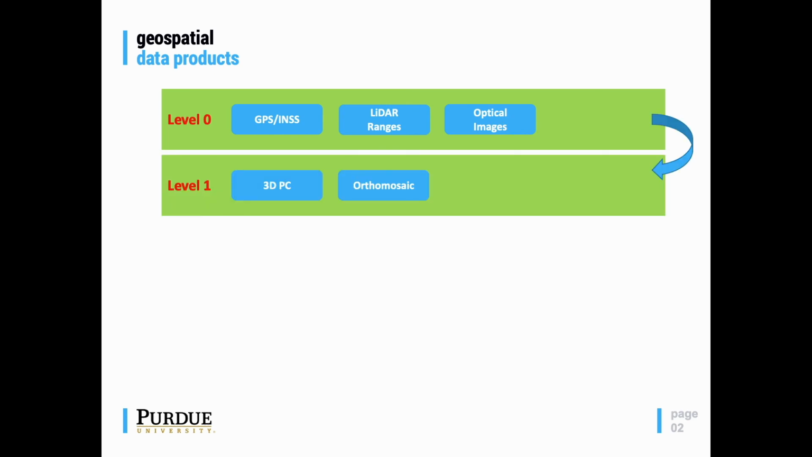Level 1 data products are ones generated from the Level 0 data product, and GPS and INS and LiDAR ranges are combined together to generate the 3D point cloud data. When we also have optical images being collected, this GPS and INS data is combined with optical images and other photogrammetric techniques to generate orthomosaics.